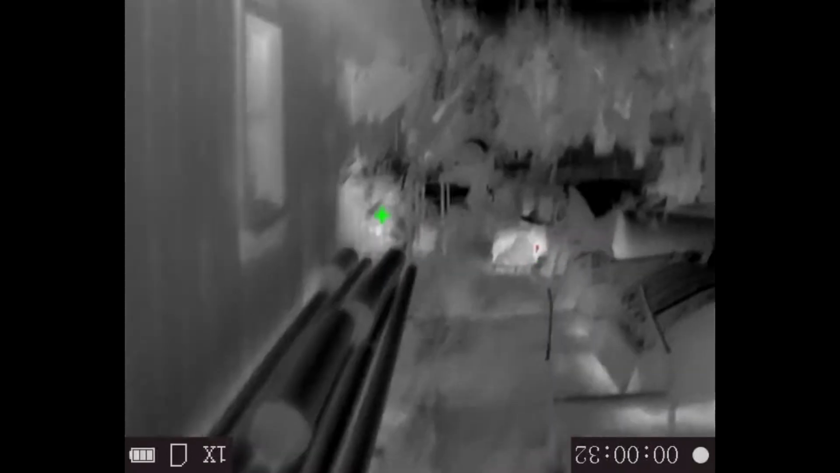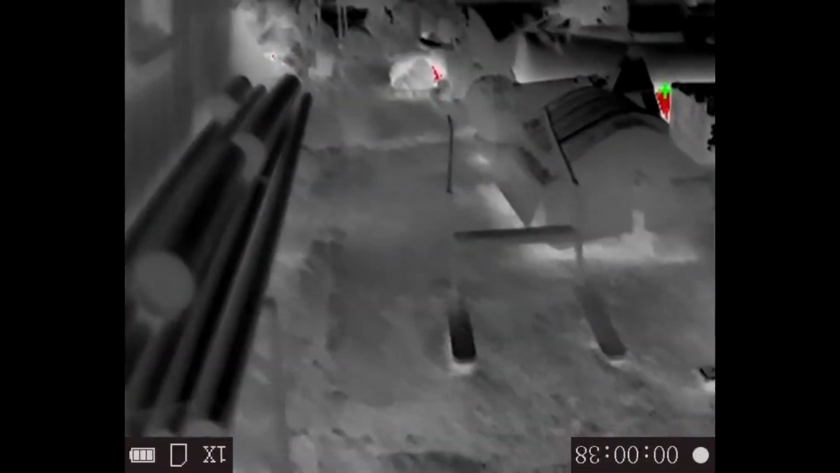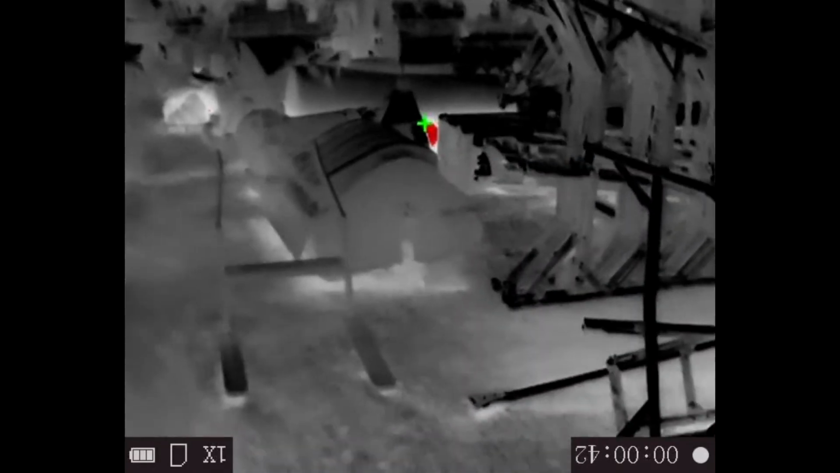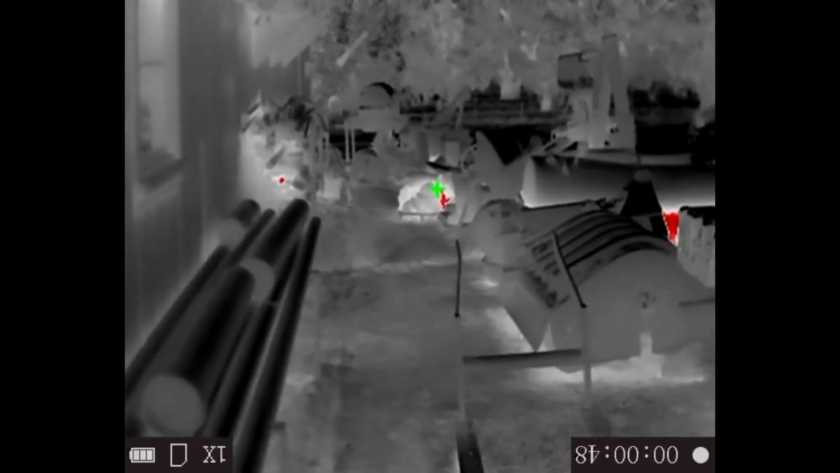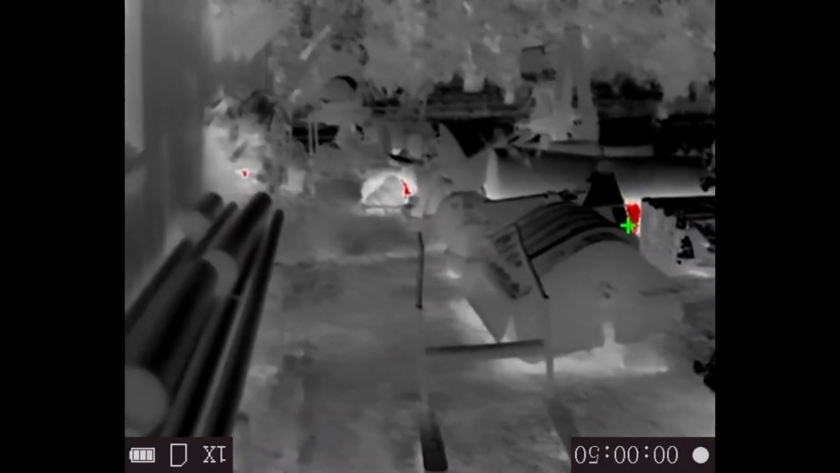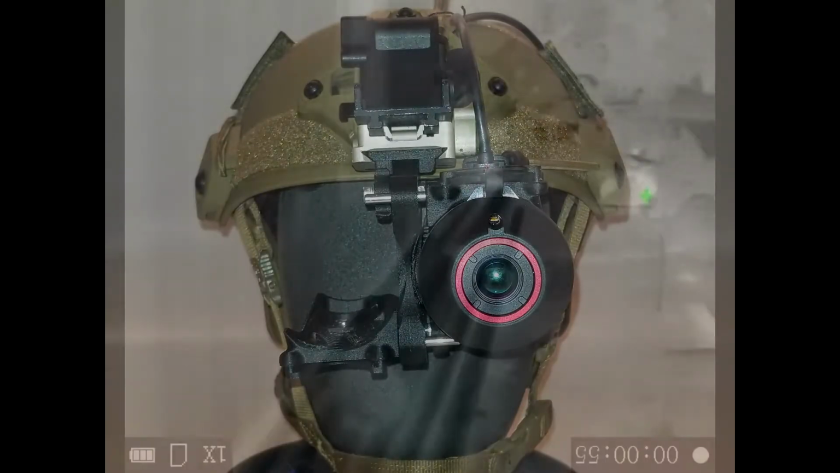The last video I used two Psionics Auroras, so I had stereo vision. So this is a bunch of pipes here on the left, and over here some farm equipment. So you could trip and get stabbed over here. So I'm not going to do any running because I only have one of these. I don't have stereo vision, so I have to go a little slower.